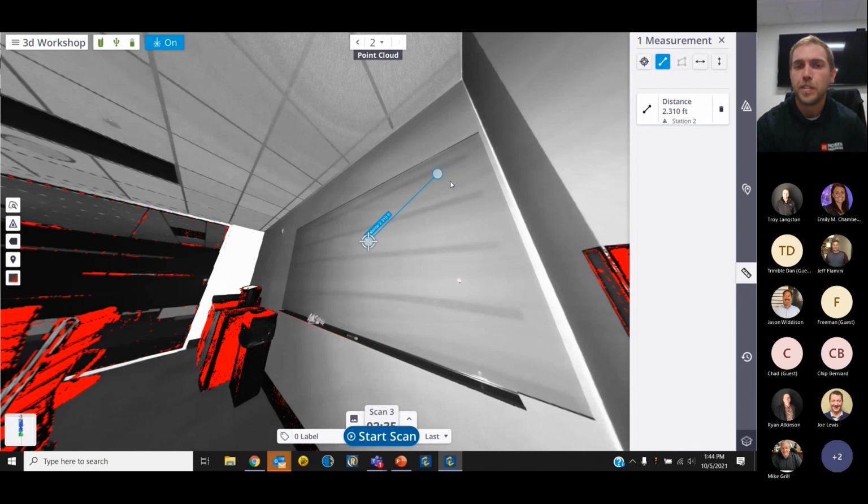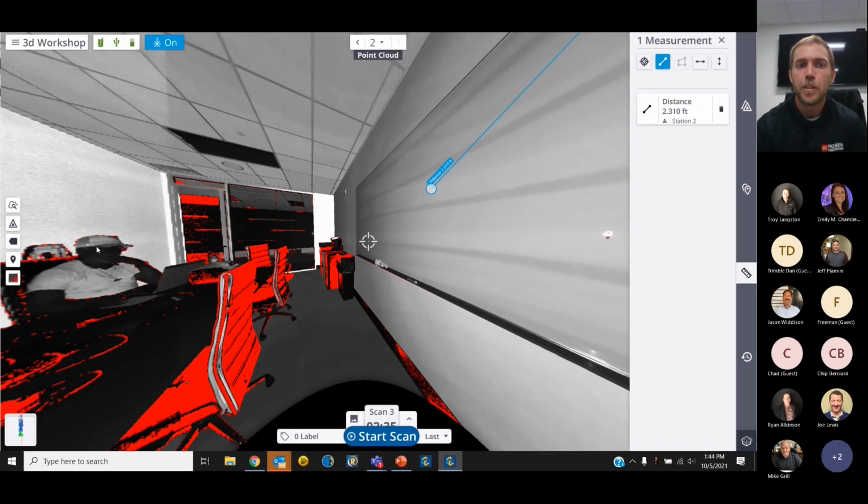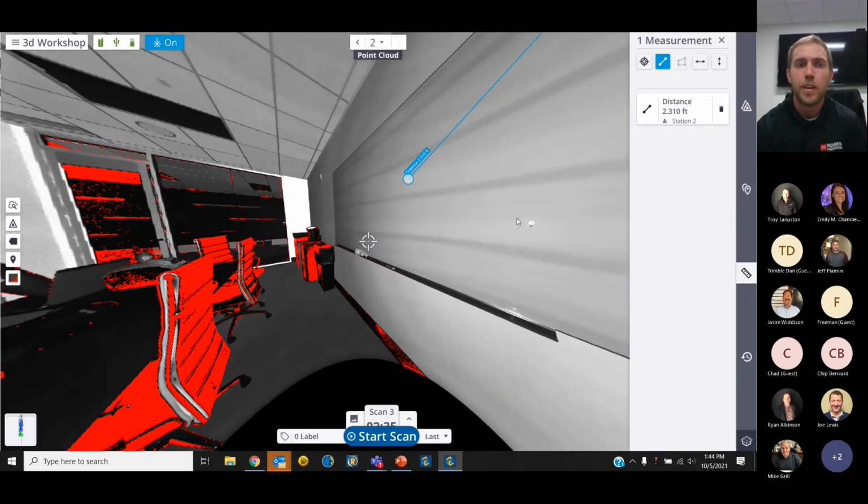And it will tell us our distance from point A to point B. If you're looking for quick measurements such as the width of a door or, in our case, the width of a whiteboard, it's a pretty powerful tool, and it's something to give you quick answers in the field if people are asking questions.